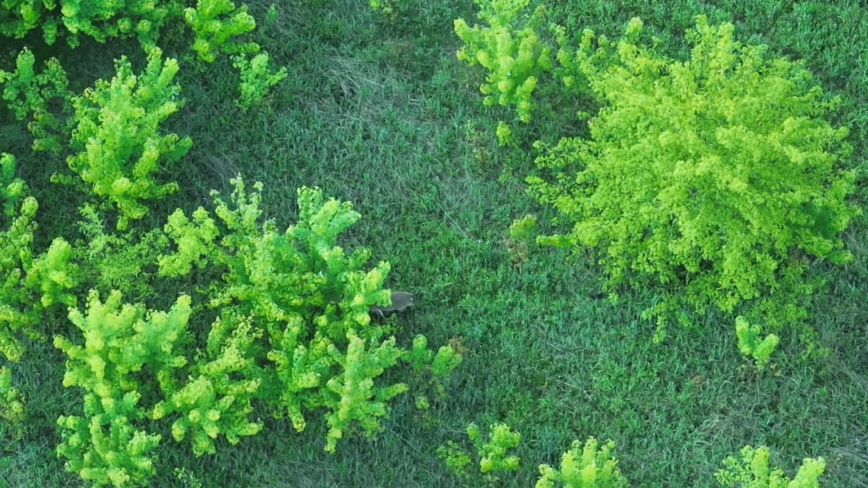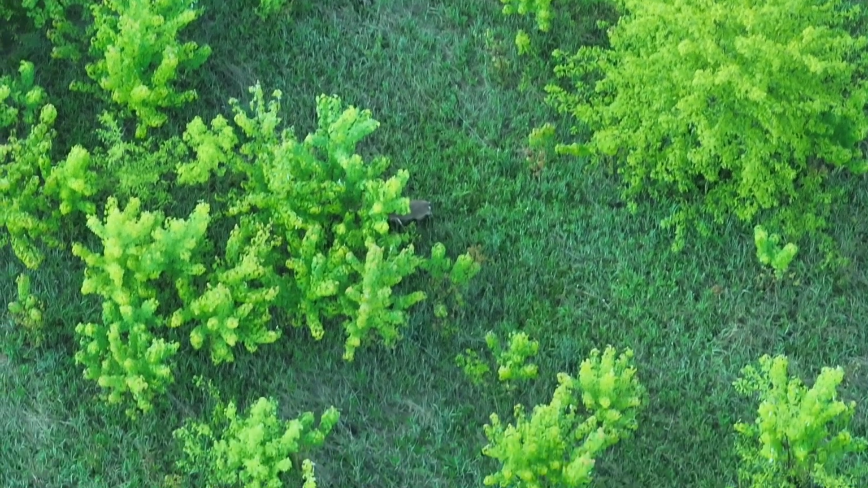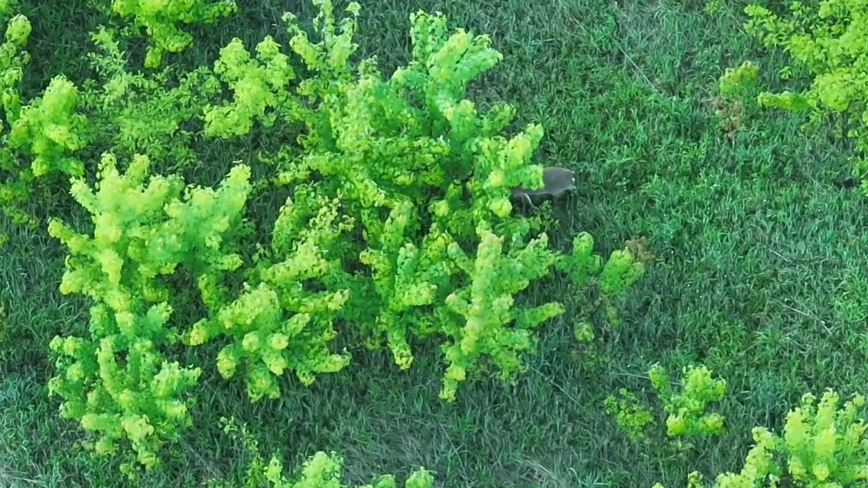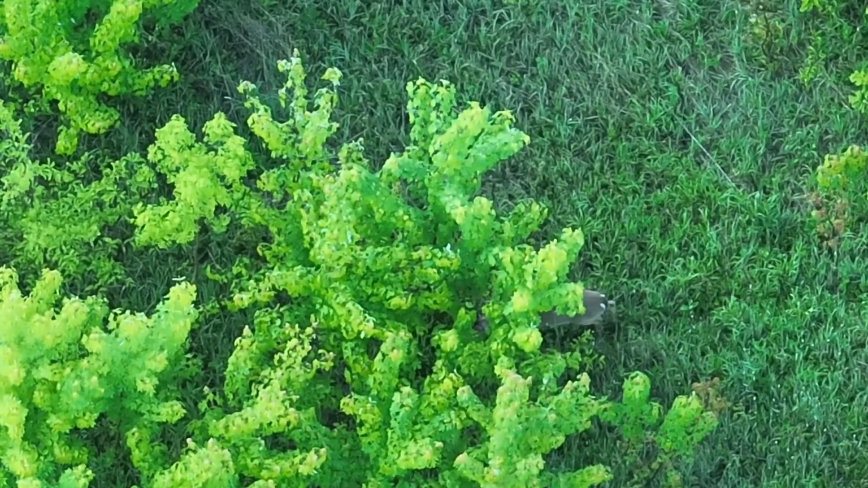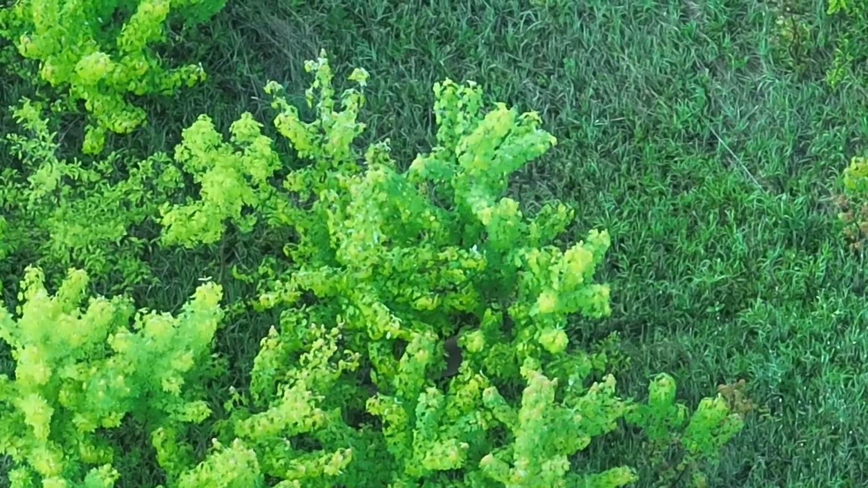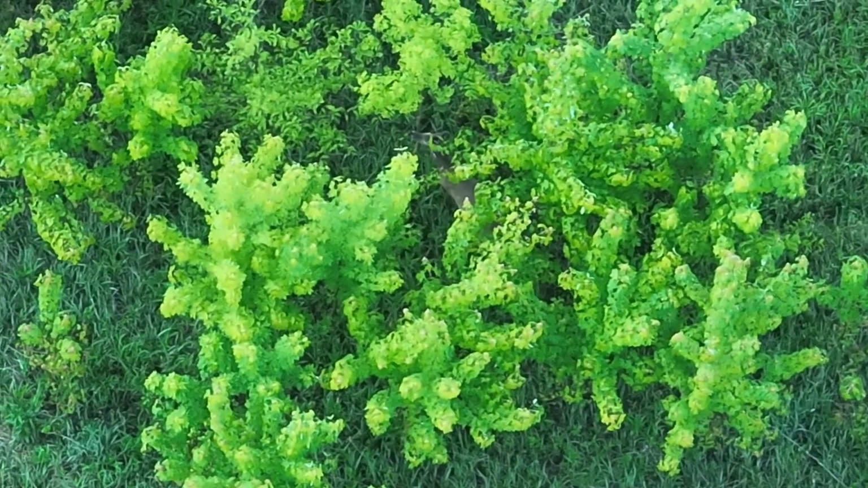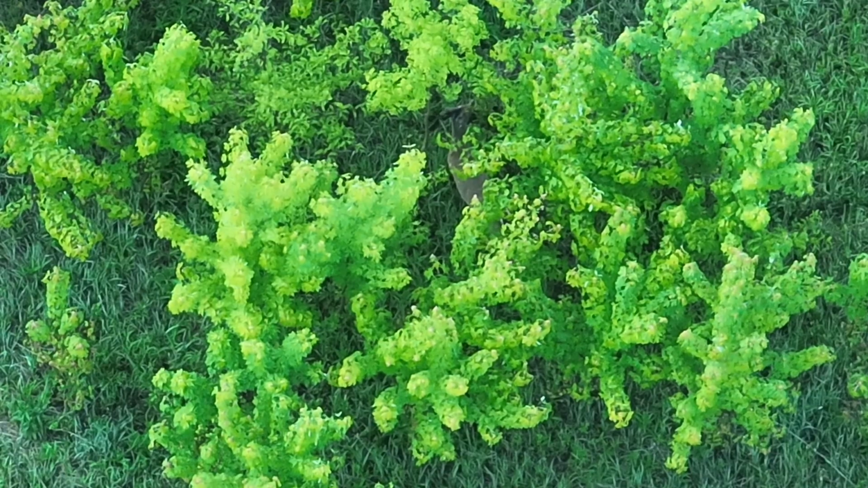So I don't know if it's moving from tree to tree for food, or itching the antlers or scratching the antlers because they itch. Not really sure, but I was always told that the deer really don't want to be in thick stuff.